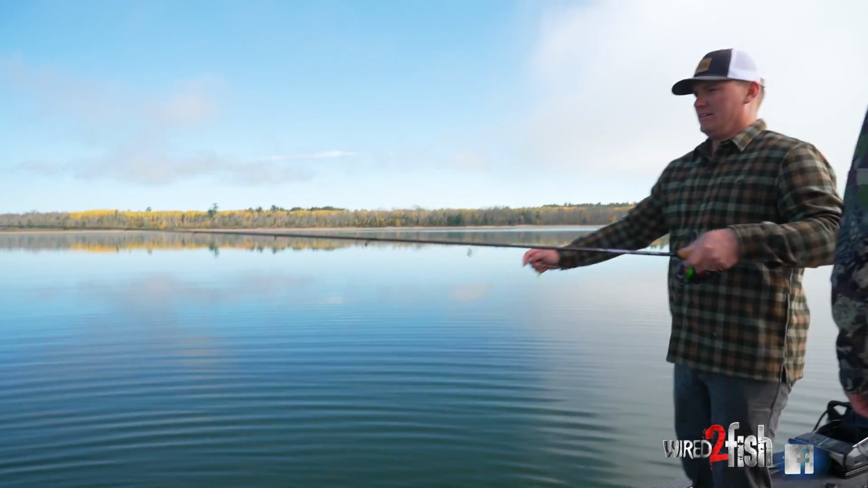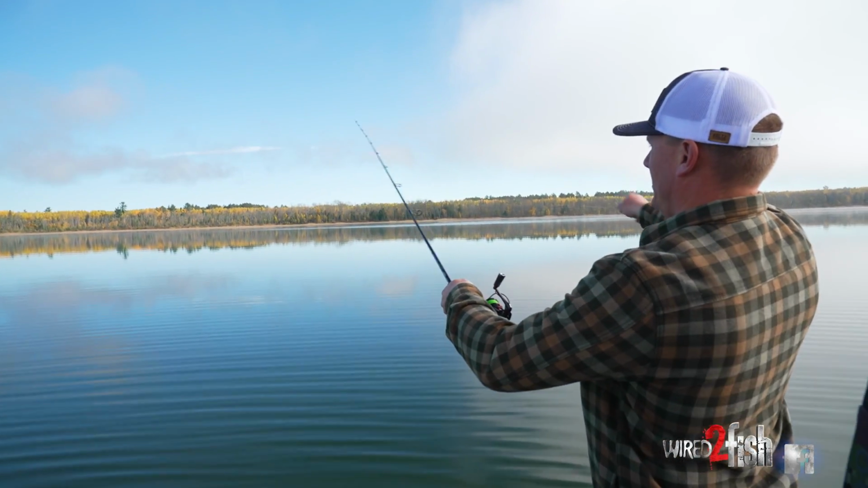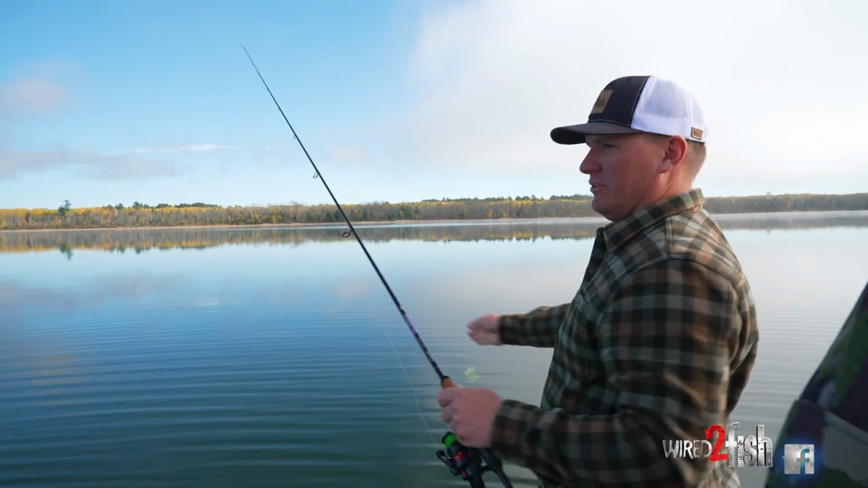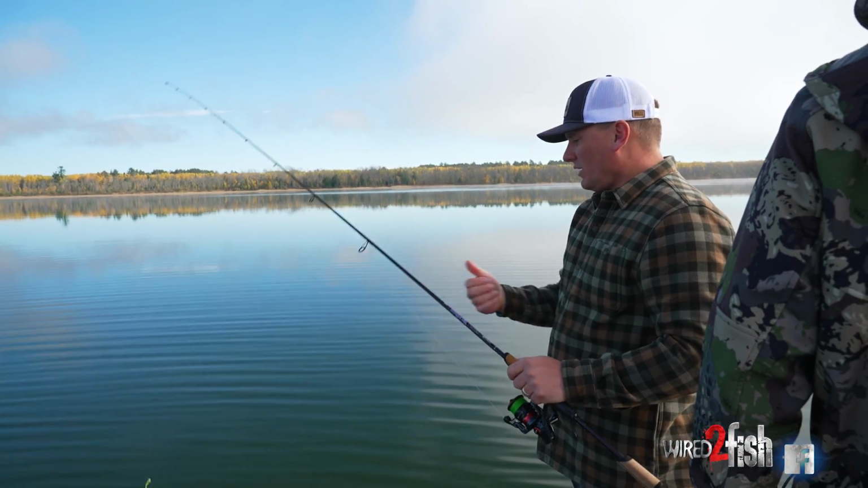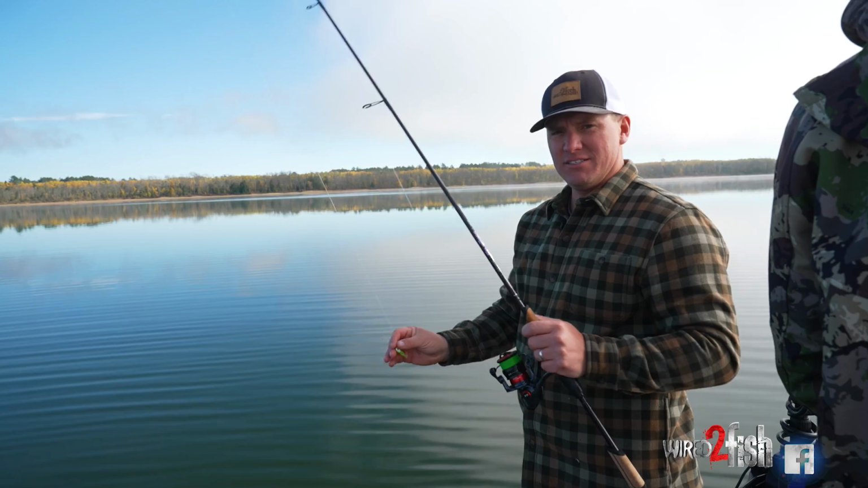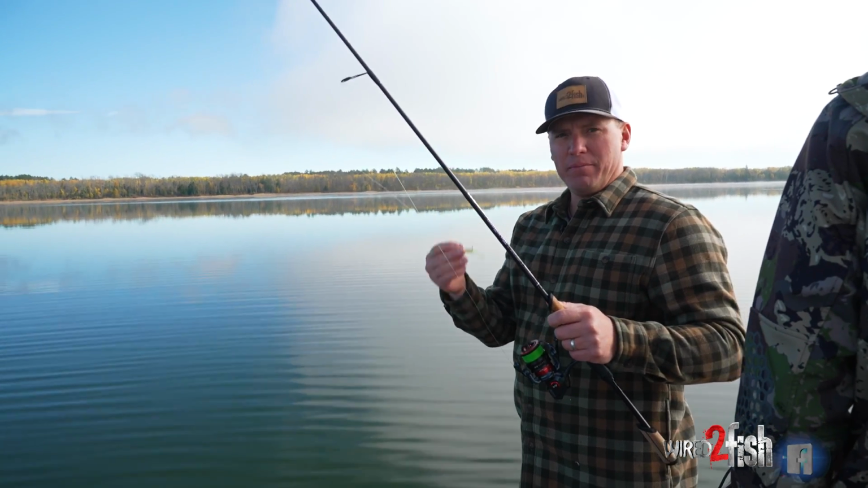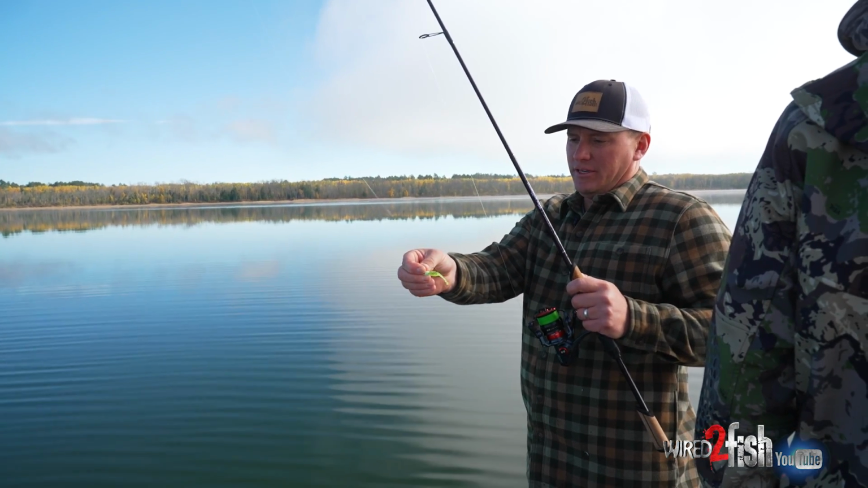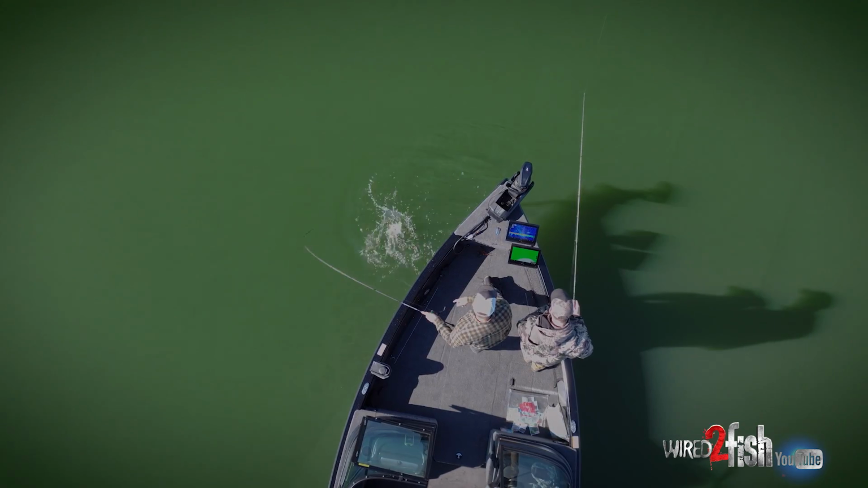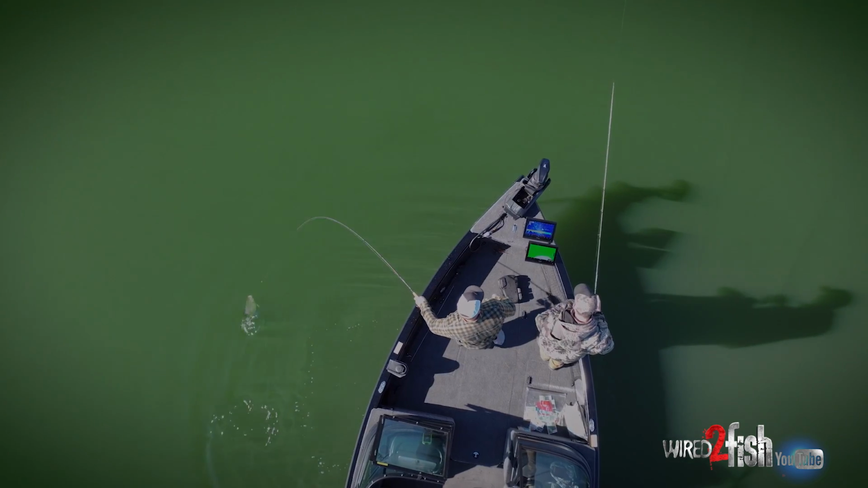If you look at that, I don't have to pull very hard and that thing just folds right over. When those crappies are down there wallowing around, that hook just finds its way into the lips, and they have such papery mouths that once you get a hook in them, those lighter action medium parabolic rods just keep the hook in them.